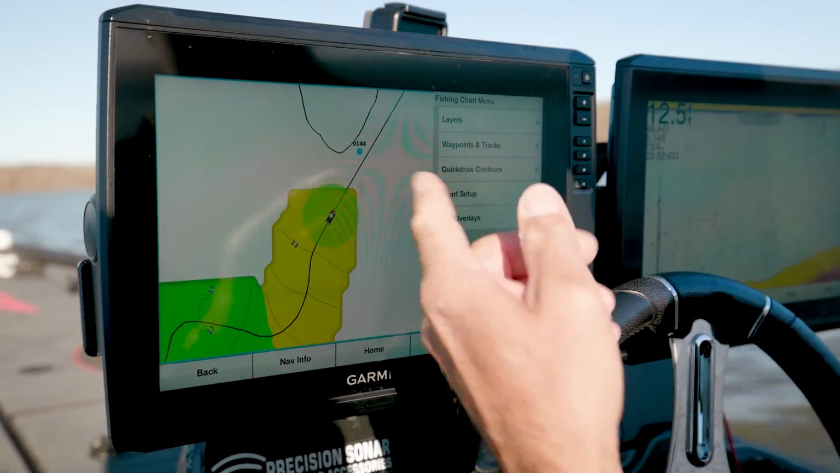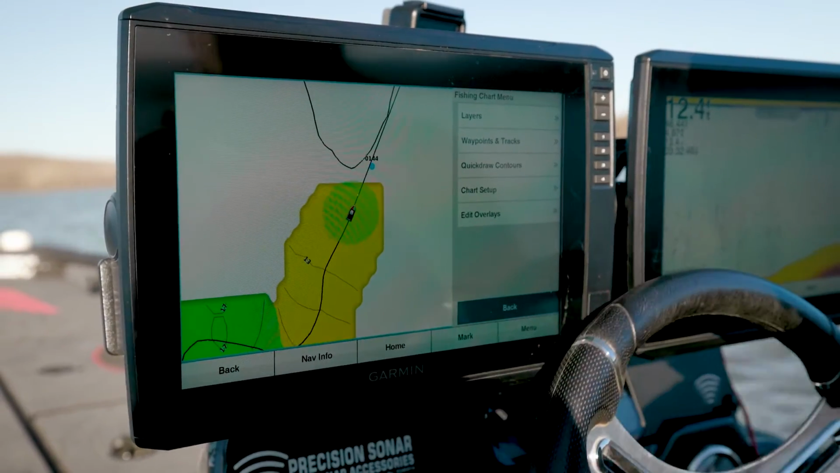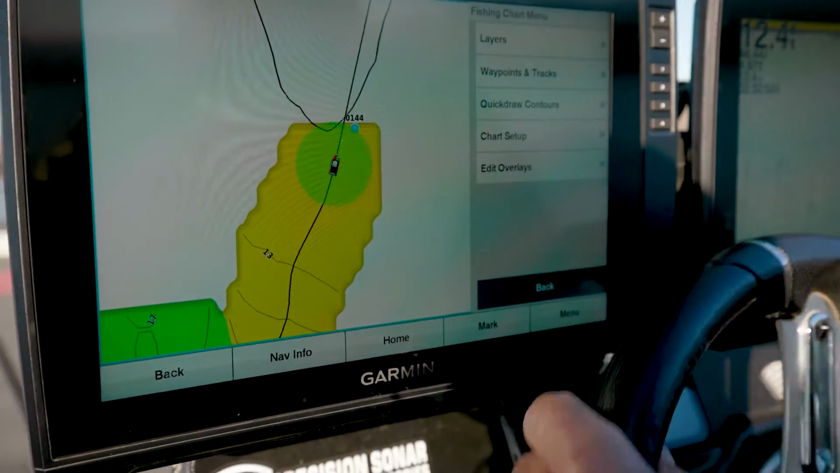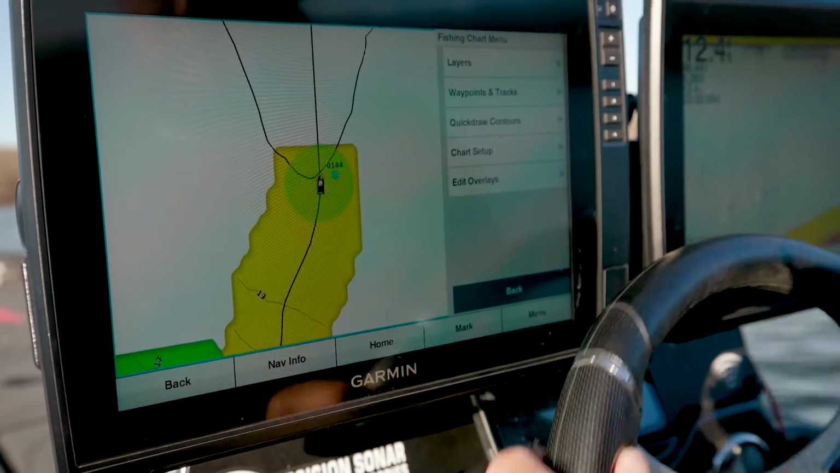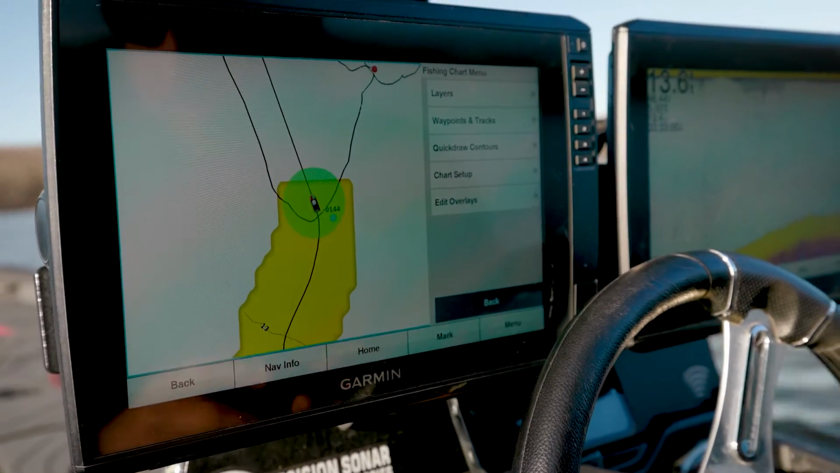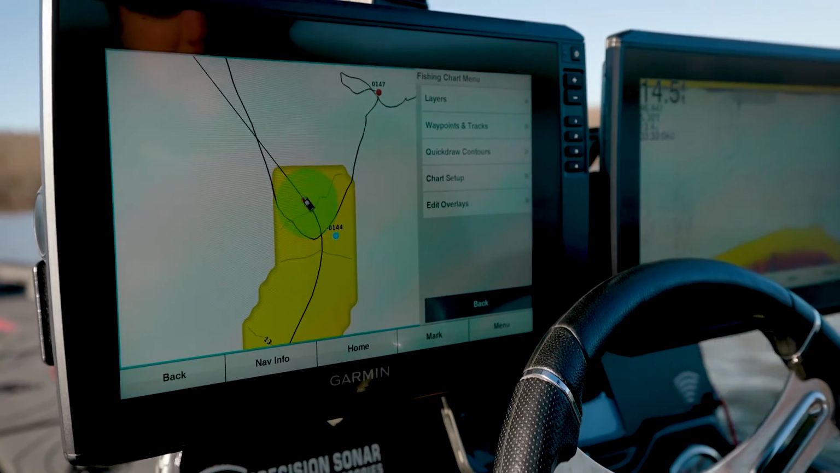Right there's a waypoint that I found several years ago. It's just an old stump on a creek ledge, and you can't really see any contour. This is a pretty flat lake, so there's not a lot of change, but there is change. The good thing is that when there's not a lot of change, those little subtle changes are the ones that the fish get on.